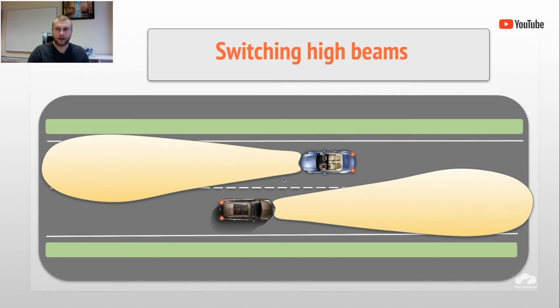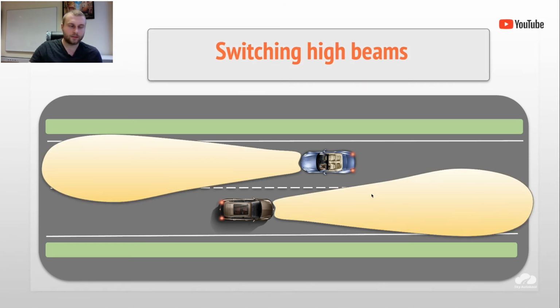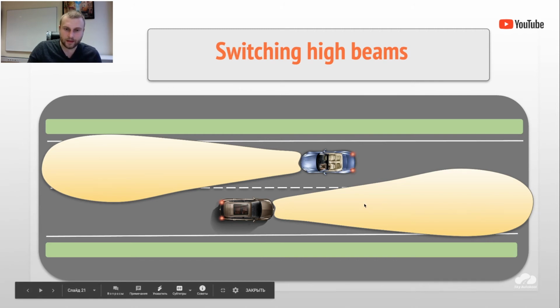Usually, we turn them on exactly in front of the oncoming car, like 5 or 3 meters. We will not blind him in this case. If you just turn them on in the exact proper place, like 5 or 3 meters, you will not blind him. It's not a problem. So that's why now we have 5 meters distance here, and we turn them on, and we can smoothly pass him and drive to our destination.